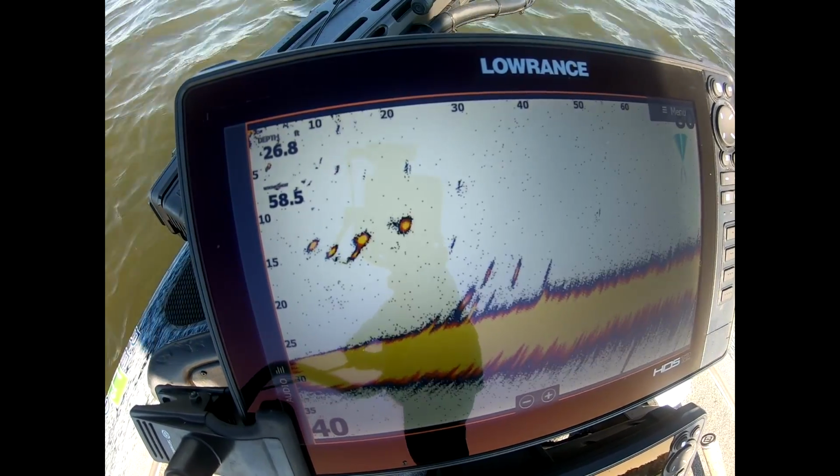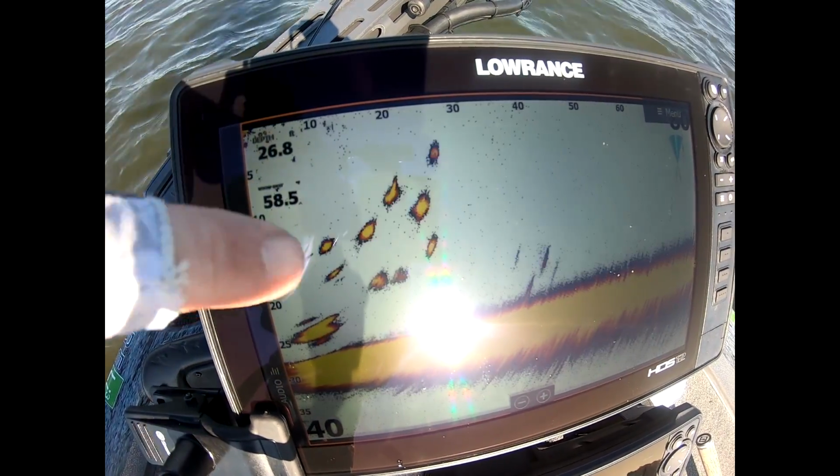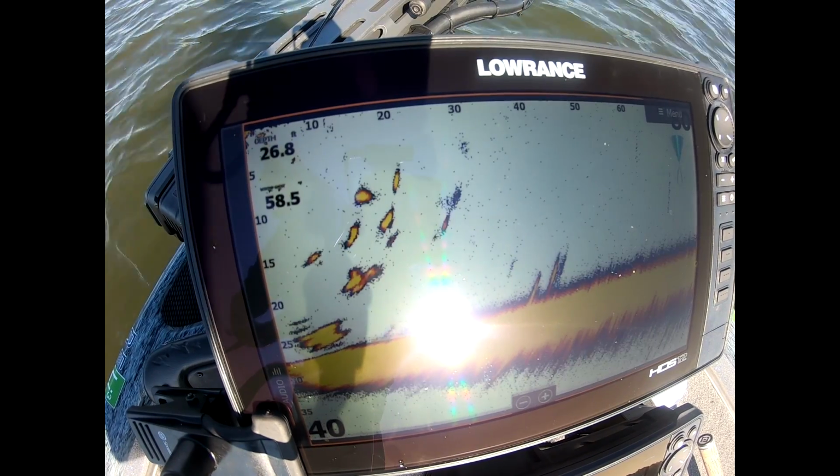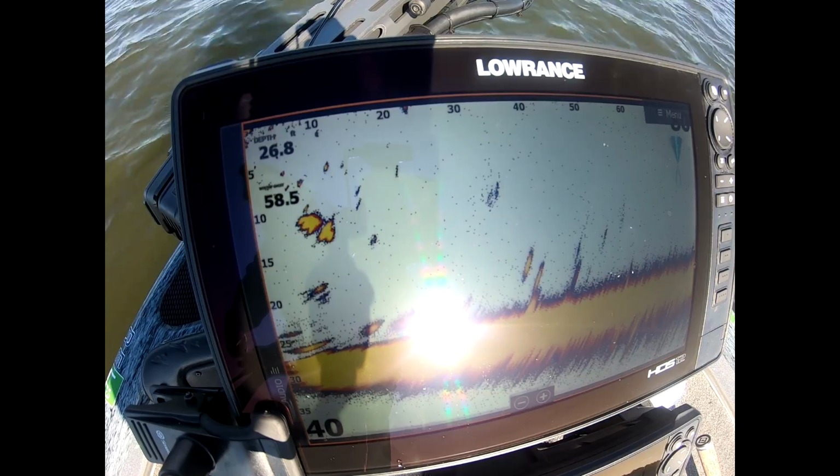I got us on spot lock here. There's a big school out in front of us. You can see all these right here. You got perch, you got striper, you got spots on the very bottom down there moving around.